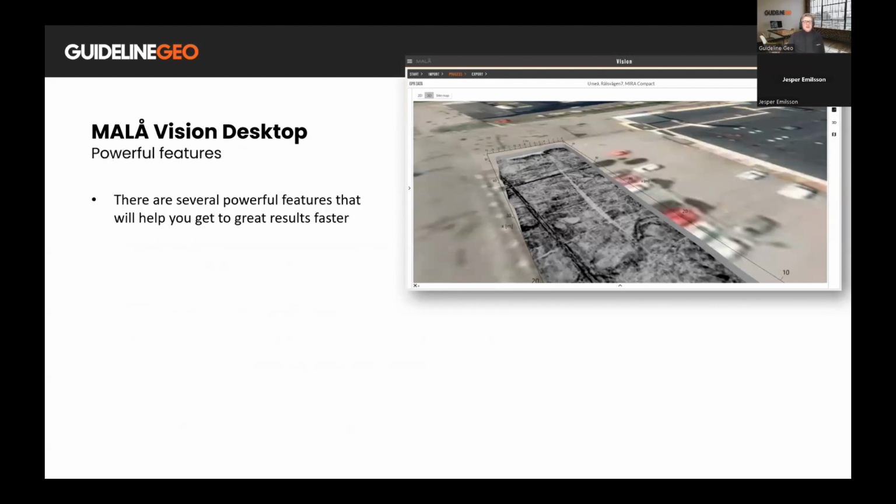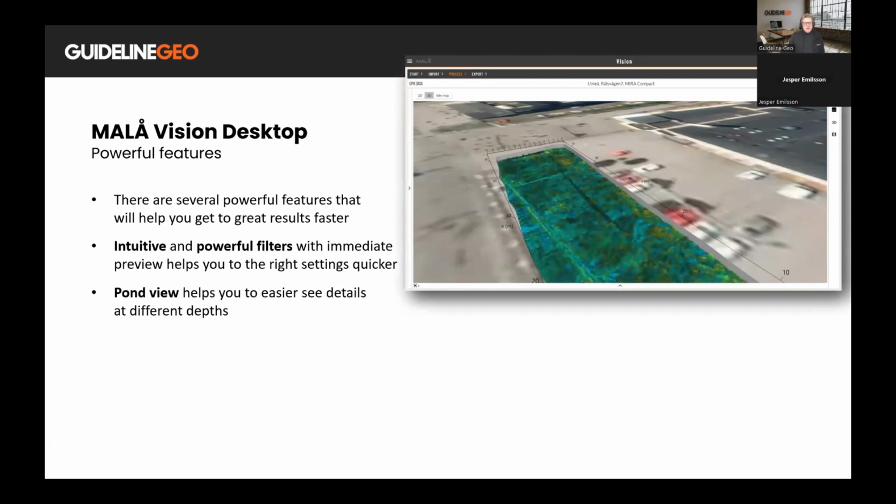If we look at some of the features that we are offering, the filters, obviously, they have an immediate preview. So you can fiddle around with the settings if you like, and you get sort of an instant response from the profiles that you're filtering. So you can see what effect the filters have on your data. So it's really fast and responsive.